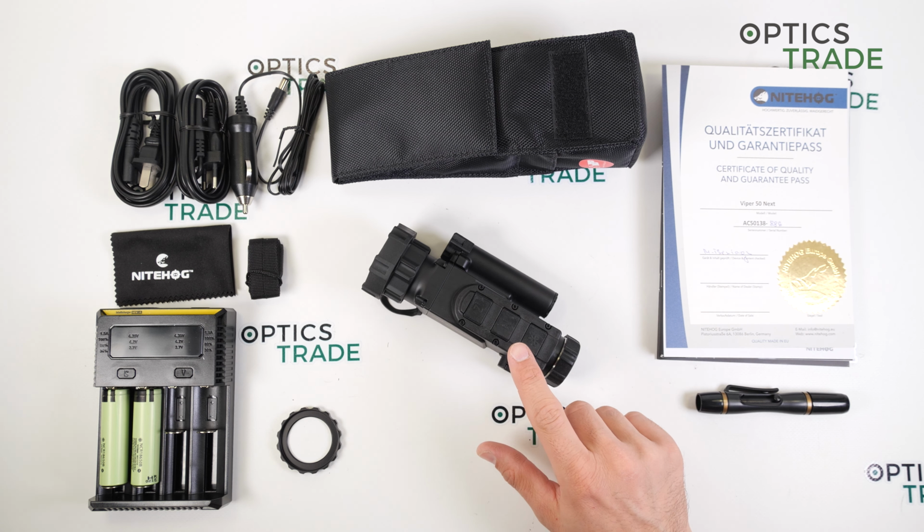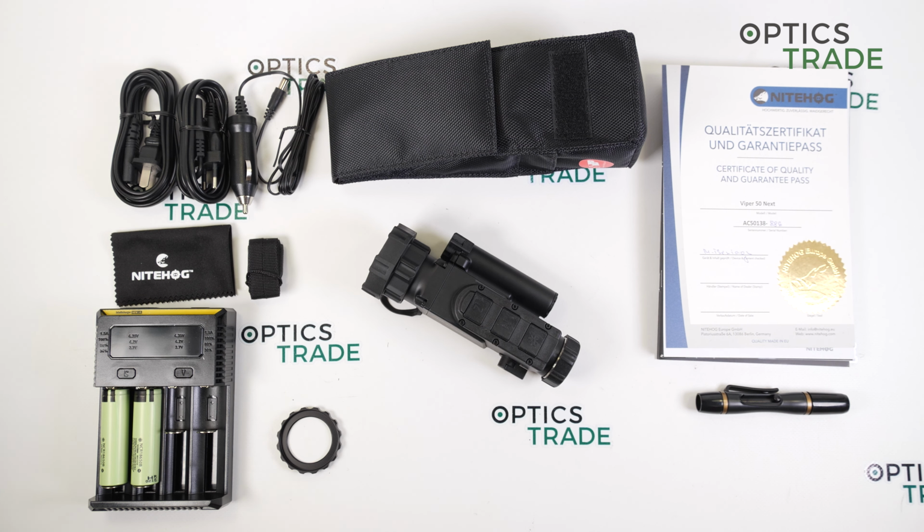Again, this is not stated by Nitehog because I couldn't find any information about it, but from what I tried myself, it is approximately 8 meters at 100 meters. So this is the only downside, in my opinion.